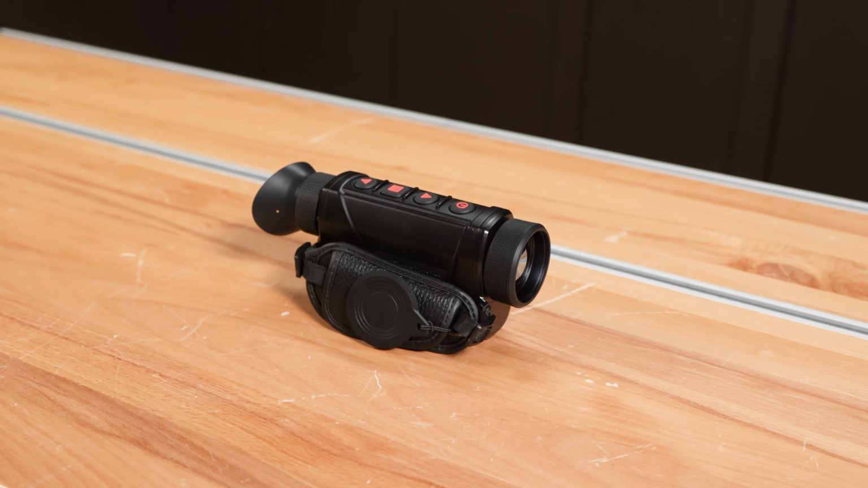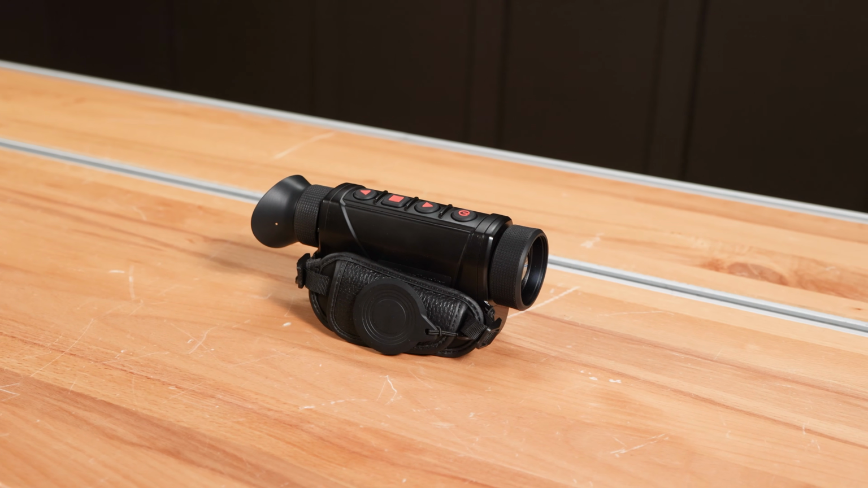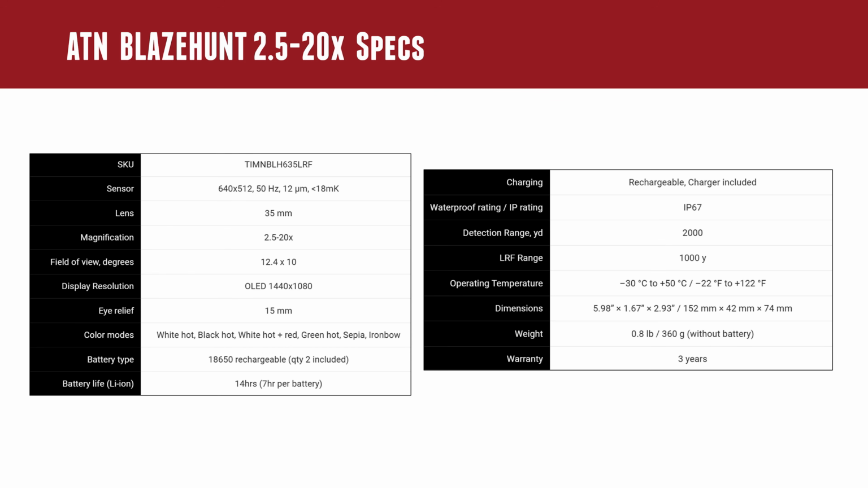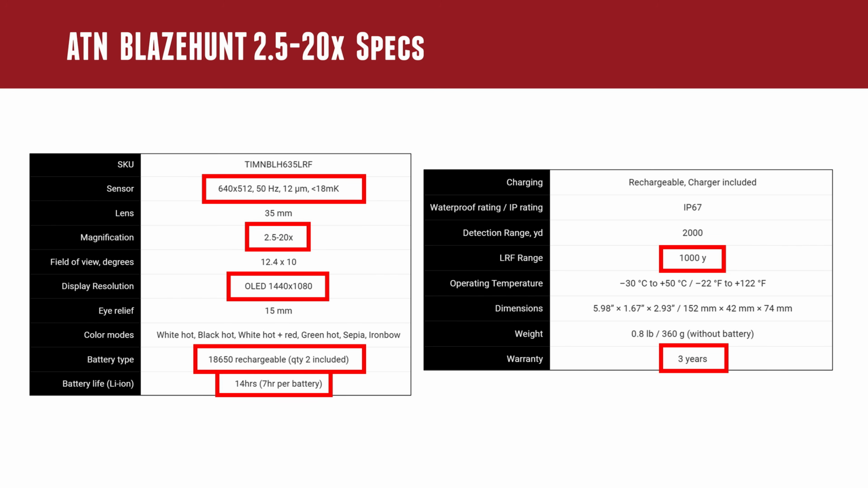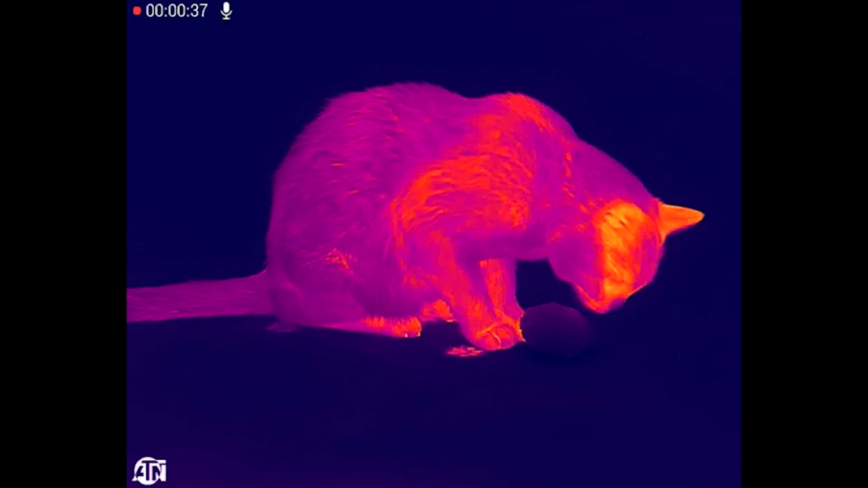Okay, so specs. Now that we've talked about using it and we've talked about the unit and done a high-level comparison to Blaze Trek, there's a couple things here. This is just the specifications from the ATN website. You can go there and read all this fine print if you want to. The things that really stood out to me: the sensor. The sensor is definitely great quality. You can see the detail that I showed in some of the video footage that I captured.